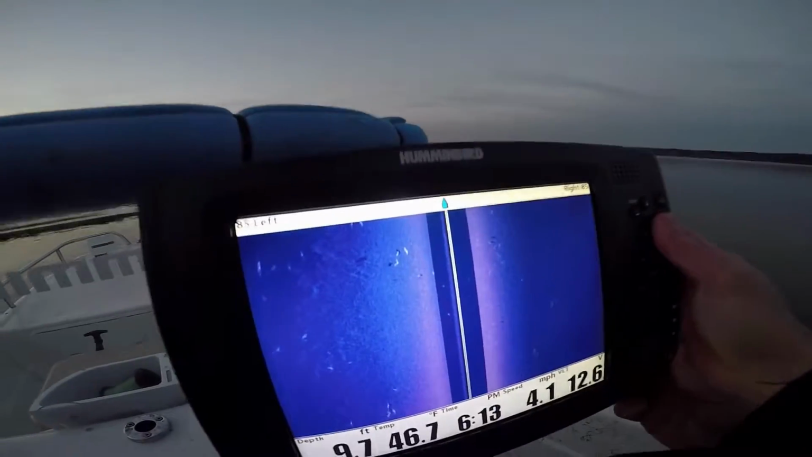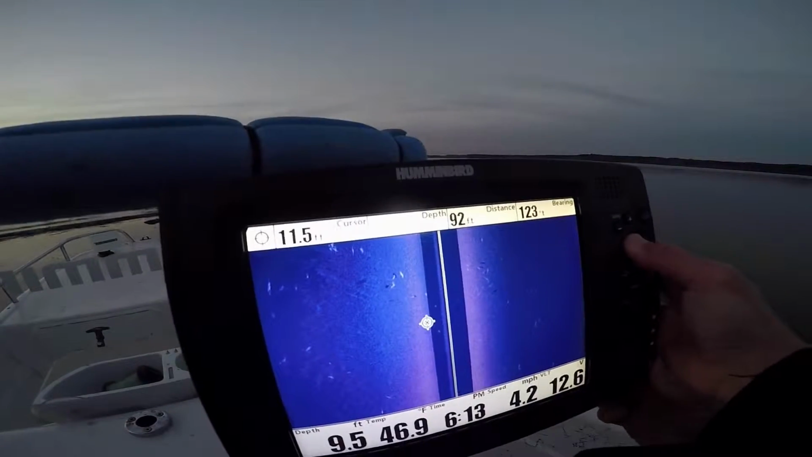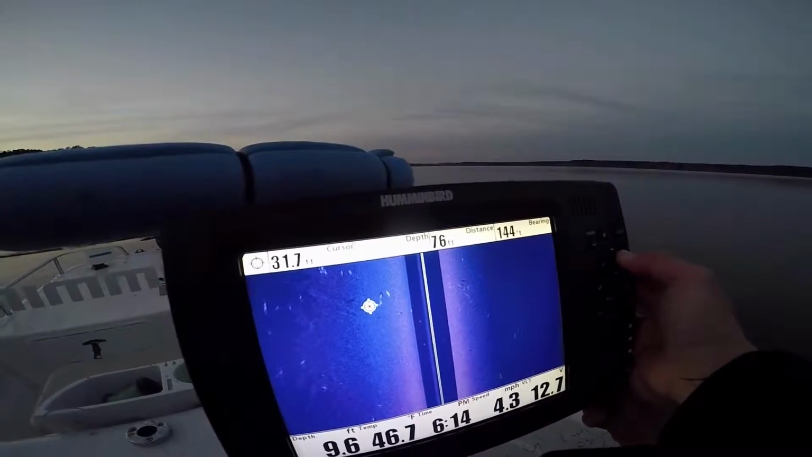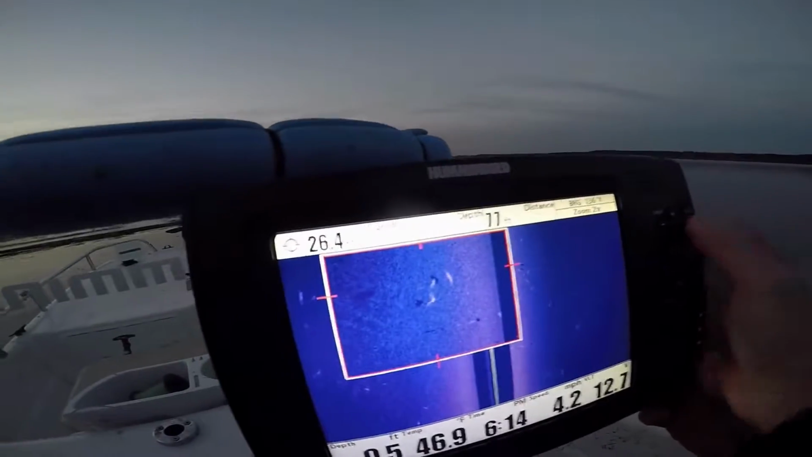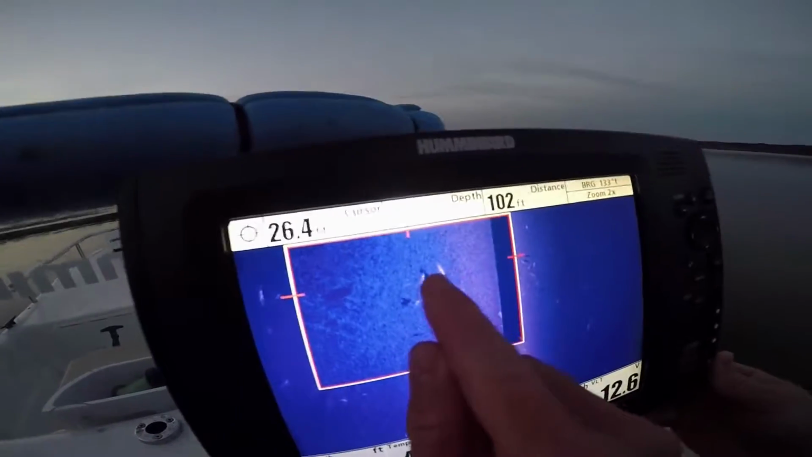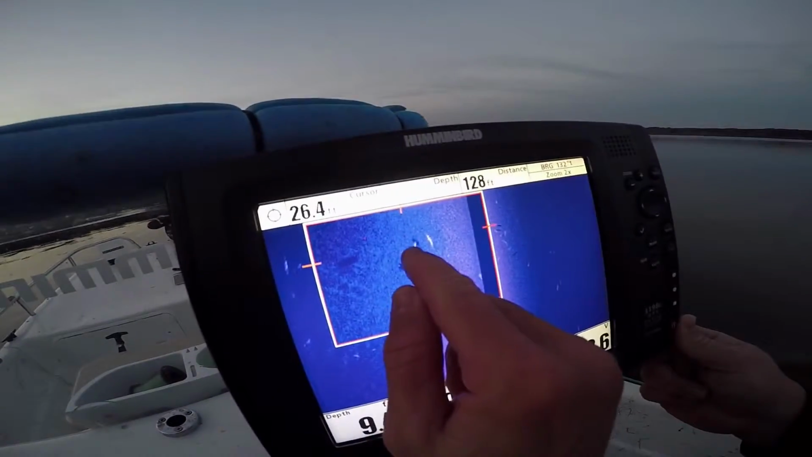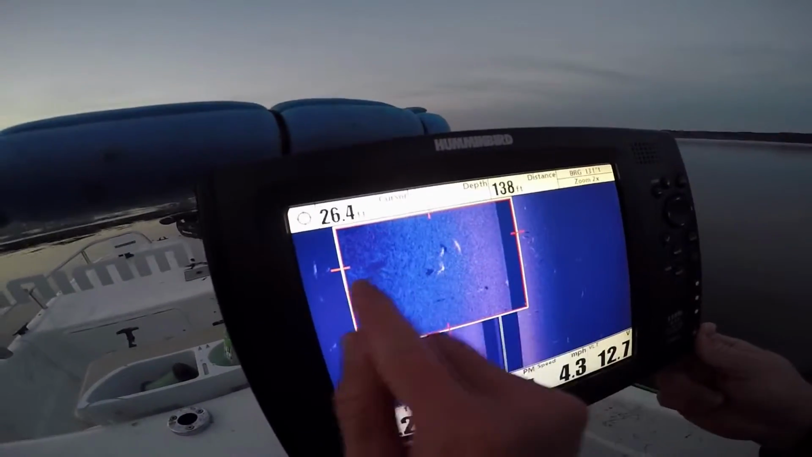And you say, well, how do you know they're fish? Well, you can see the shadow. Humminbird will let you come over here and zoom in on these fish. And what you see here is that white hot streak with the shadow behind it, that black line. Here we go. Here's another fish with a shadow. One of the fishes right here, there's his shadow. He's higher up in the water column.